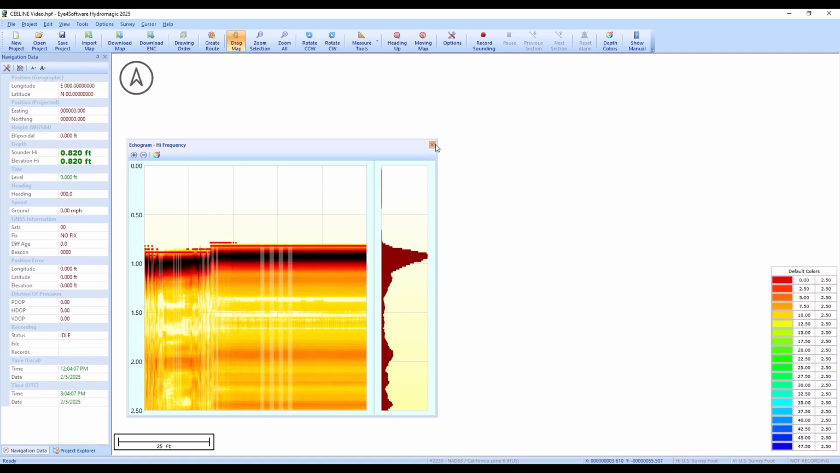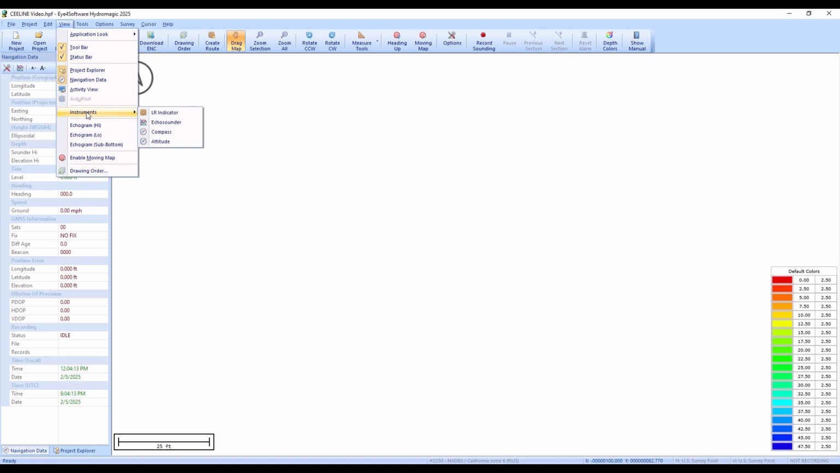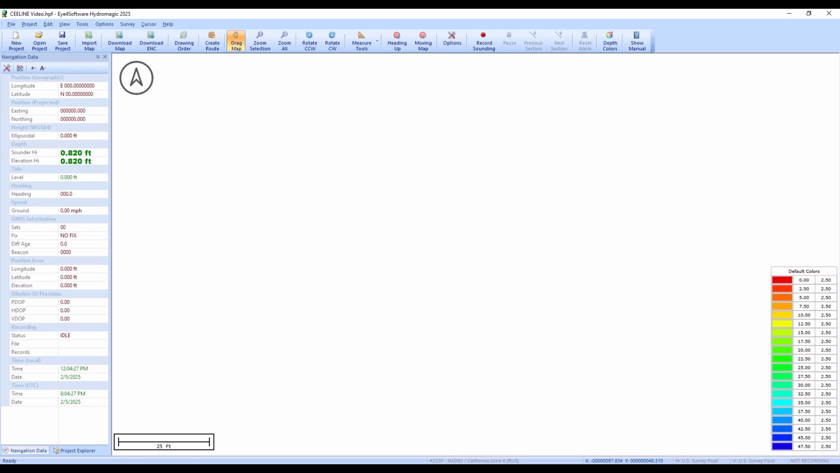Okay, so that's the echogram. Now, there is another depth view that you can look at called the echo sounder, which is the only way you can look at the CEE-LINE data if you're not using the USB-A cable with the echogram. So if you're using regular DBT input, then you would have to look at the echo sounder, which is just the digitized points. So there's no water column intensity here.